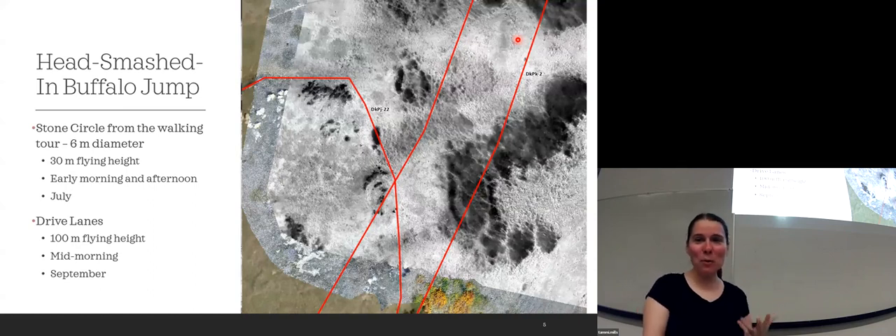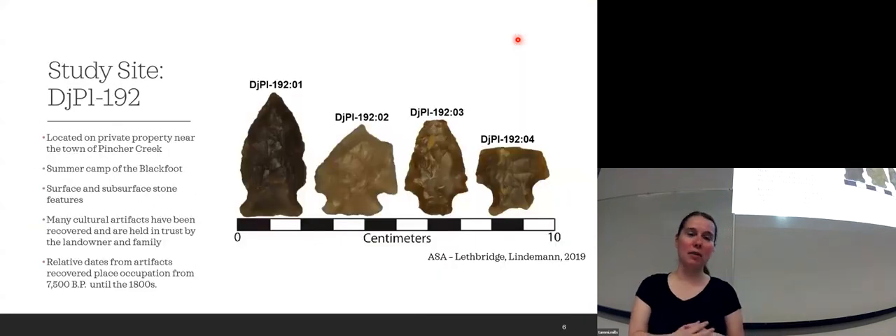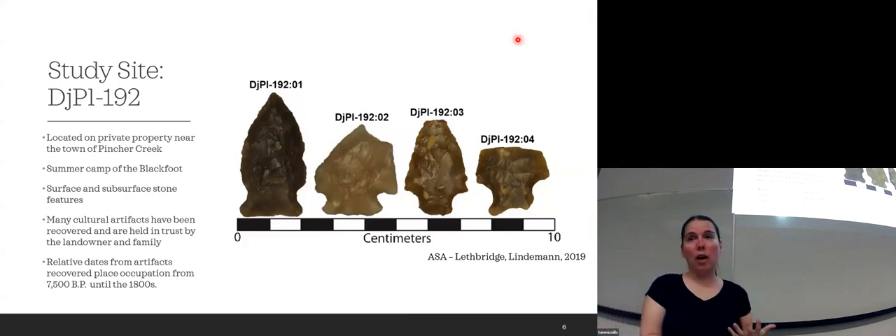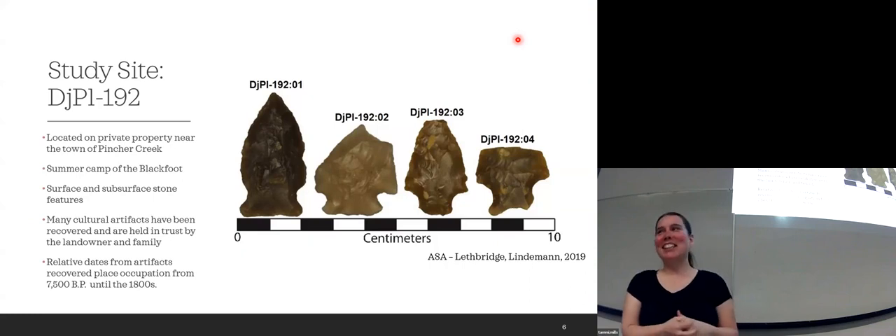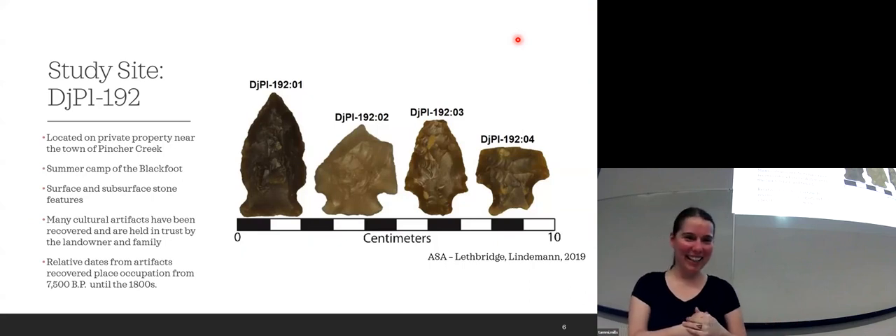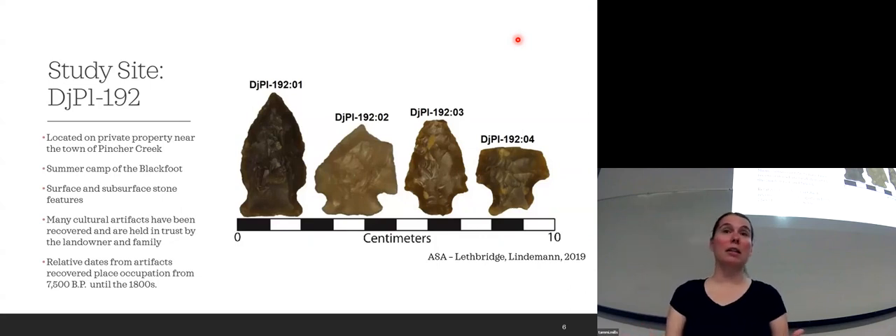But what is really interesting about the thermal imaging from last summer is at a different site near Pincher Creek, DJPL 192. It's located on private property. The landowner had contacted Rachel 6 years ago, she told me. Yeah, 6 years ago. She says, well, my grandson was in grade 2 and now he's in like, yeah, 2019. Because she had some rings on her land that she was curious about because they also have some artifacts they'd found as well.